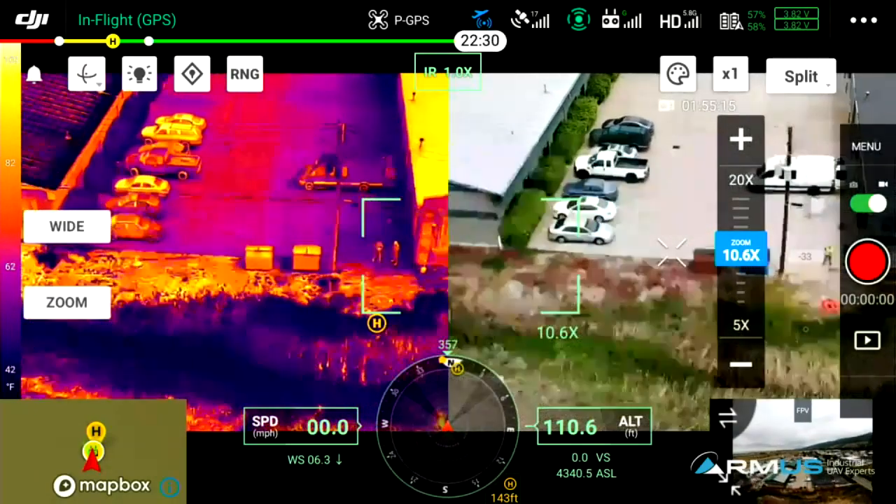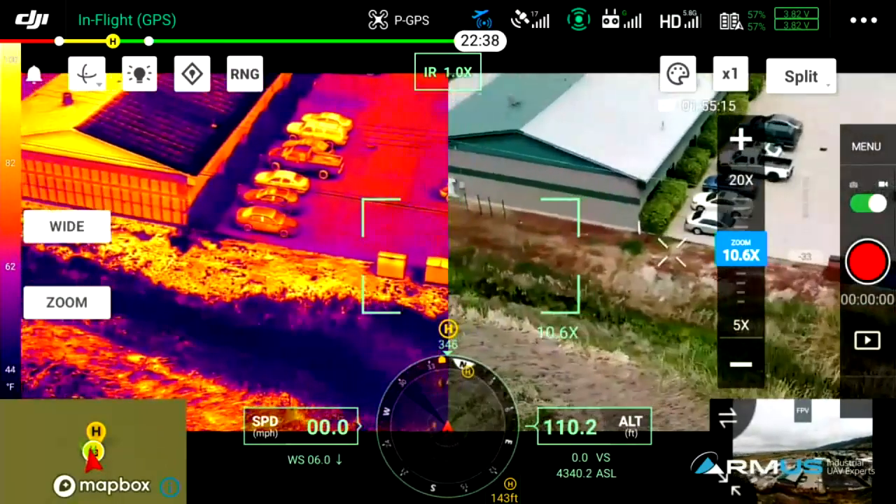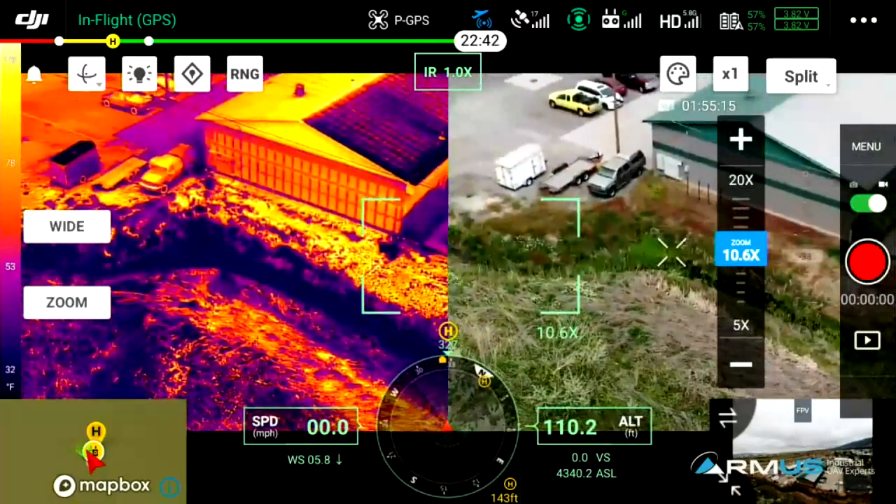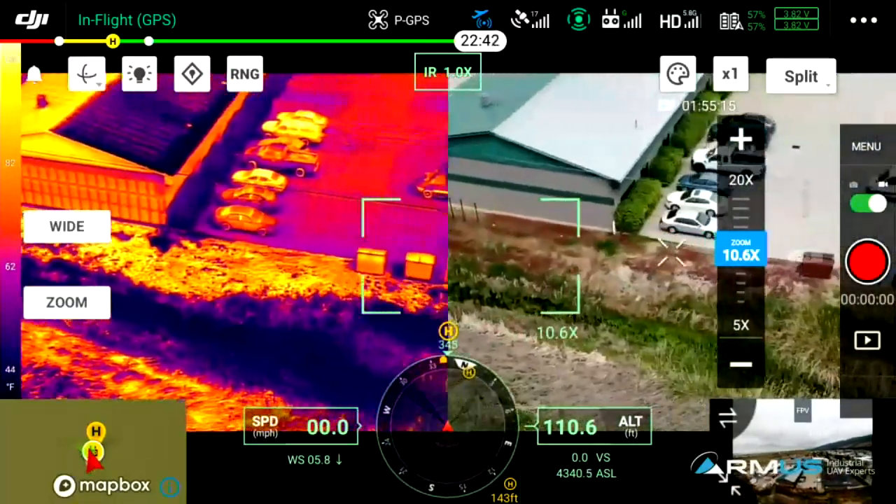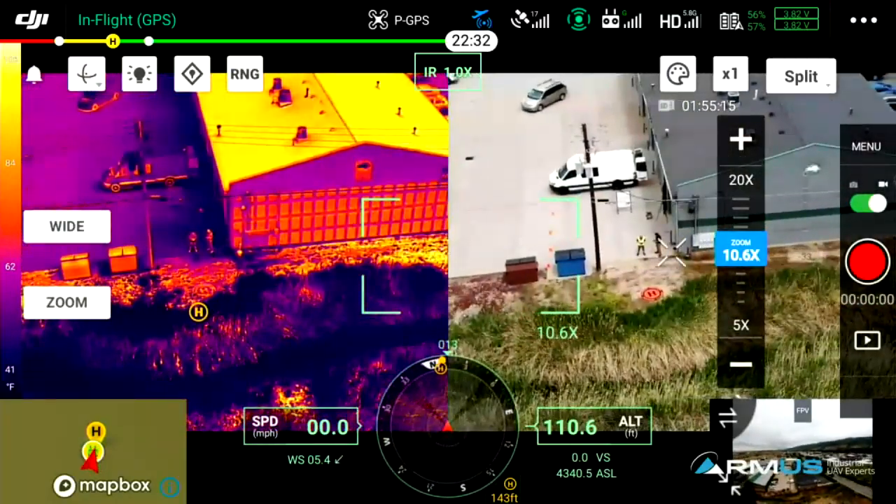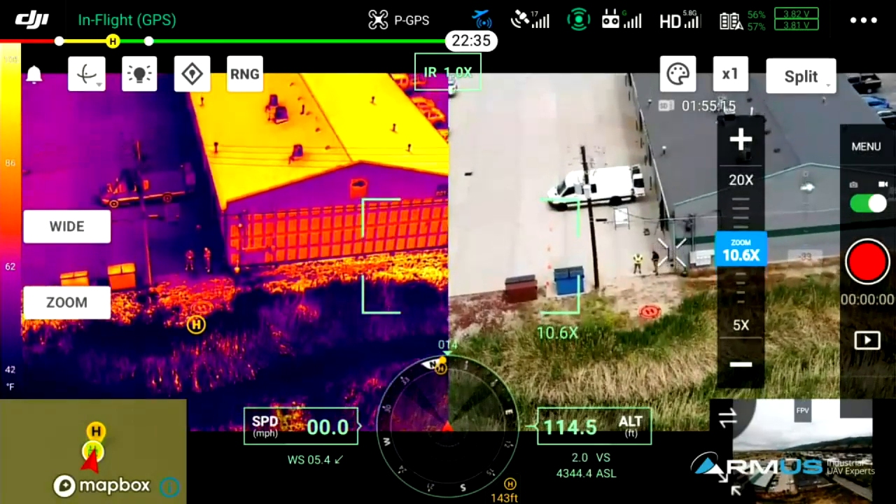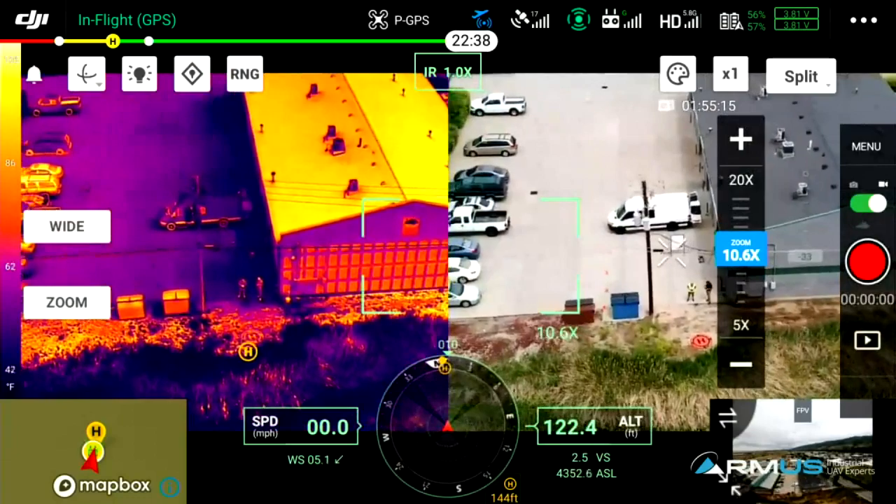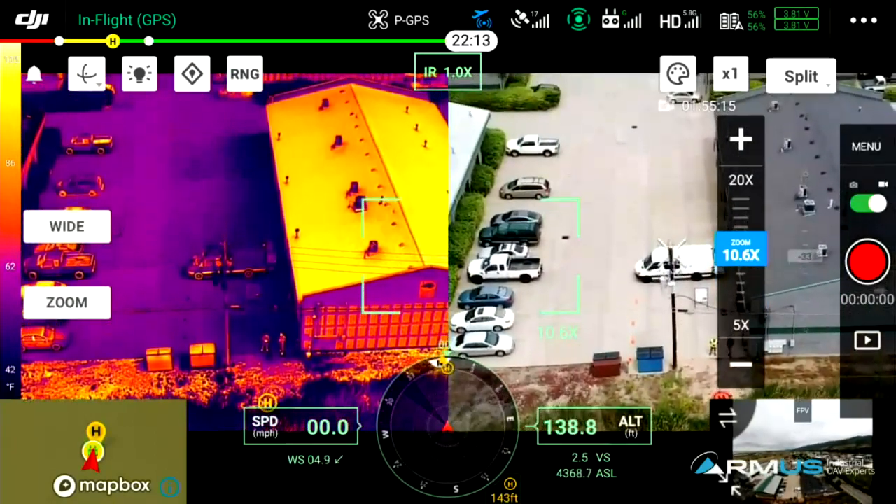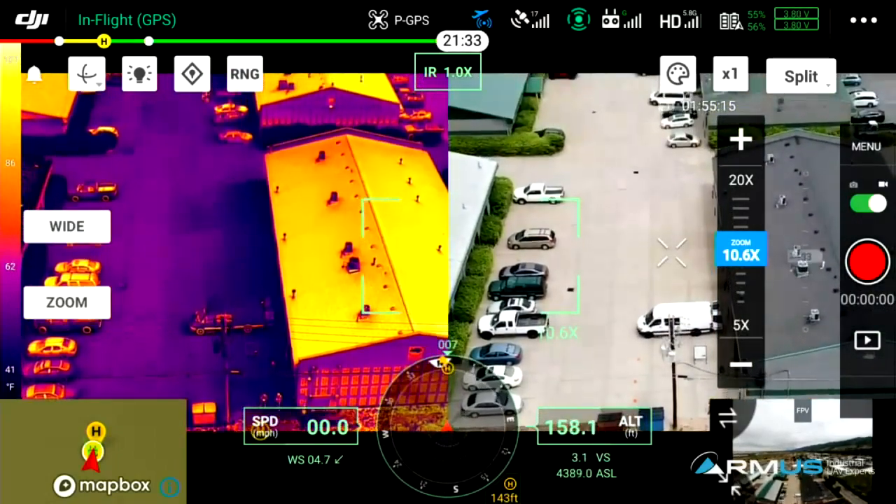Now the only thing is this is a technology that FLIR has patented, called MSX. So we're not able to do any of that because it's not a FLIR branded thermal camera, but we are able to get this side-by-side view. I wouldn't be surprised if in later versions of the Pilot we'd be able to have some other type of views to compare an RGB camera with the actual FLIR camera, or the thermal IR camera.